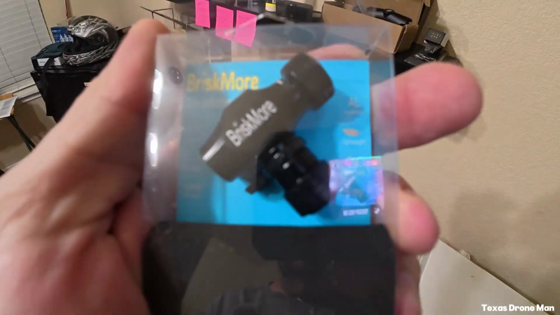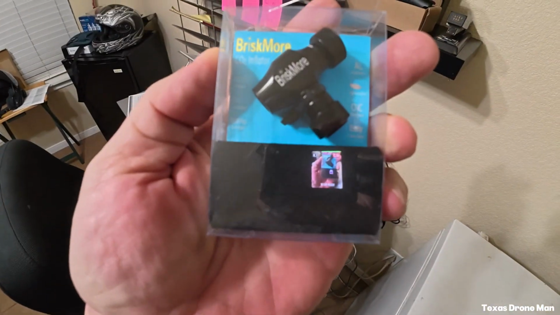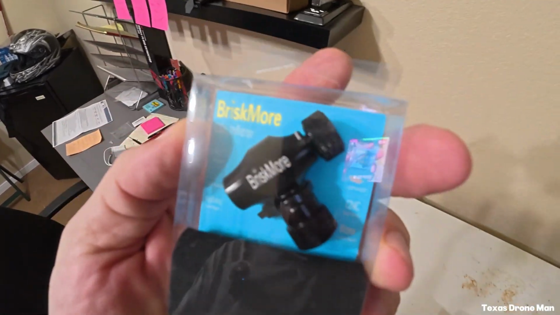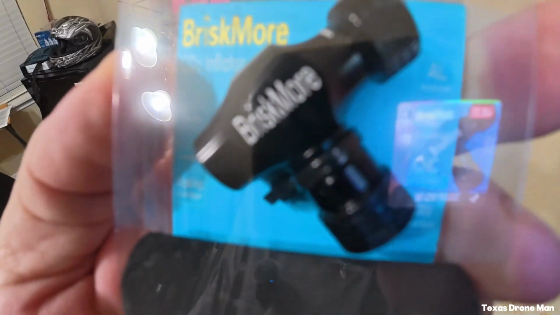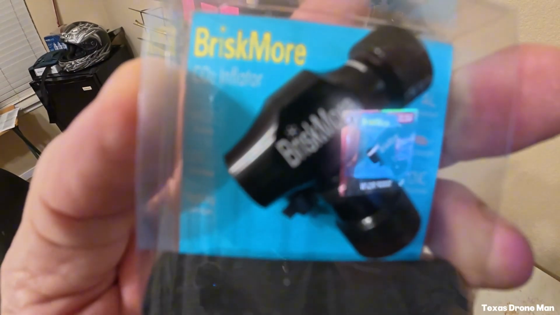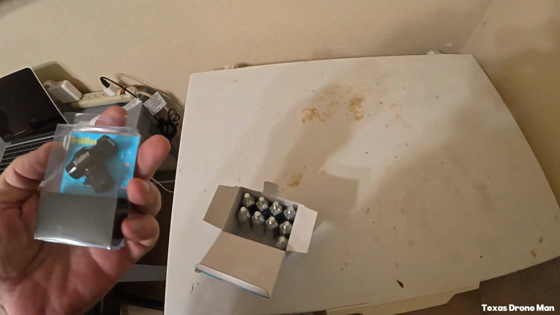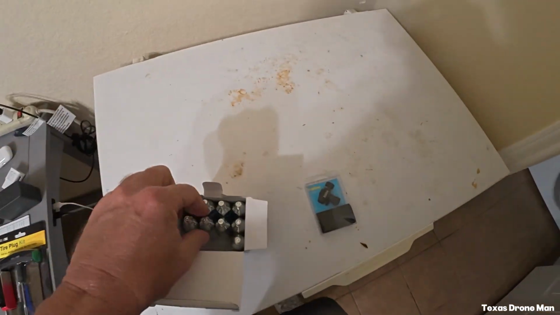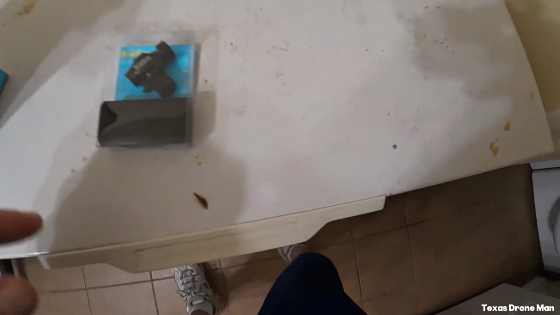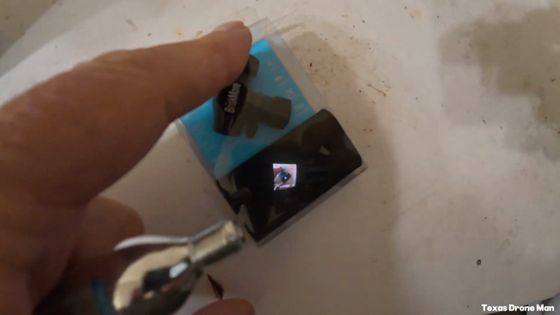As you see here, that is a valve. Down here on the bottom, that black thing, that's a cover, because when you drain these CO2 cartridges, I'm sure y'all can read that. I bought that off of Amazon. But basically, here's the top, here's the bottom.